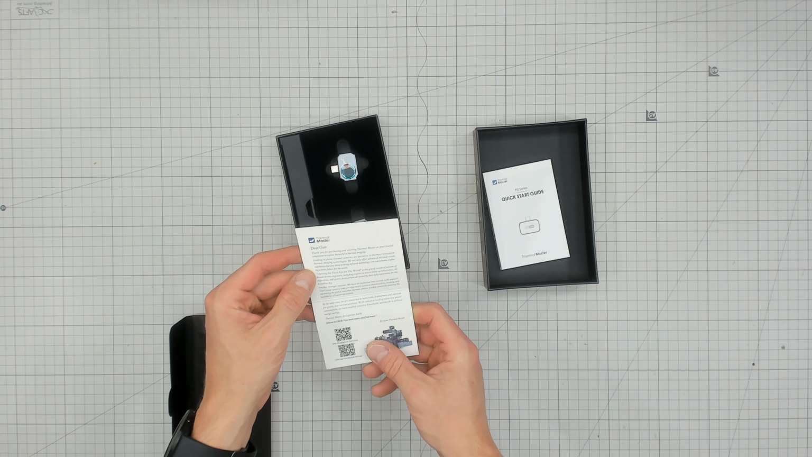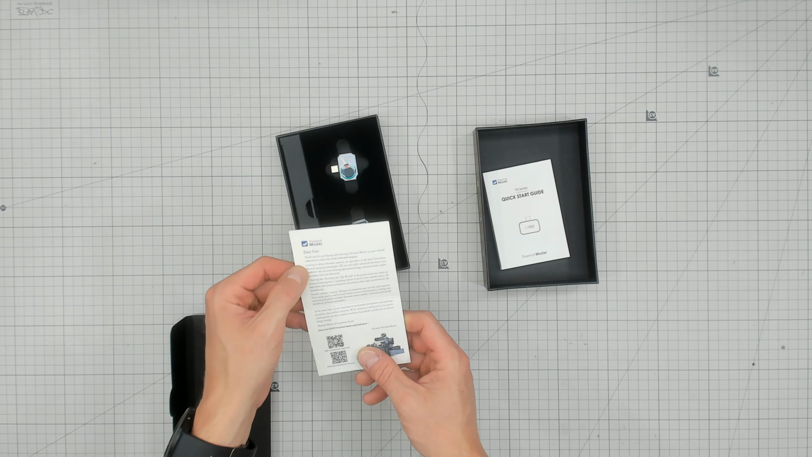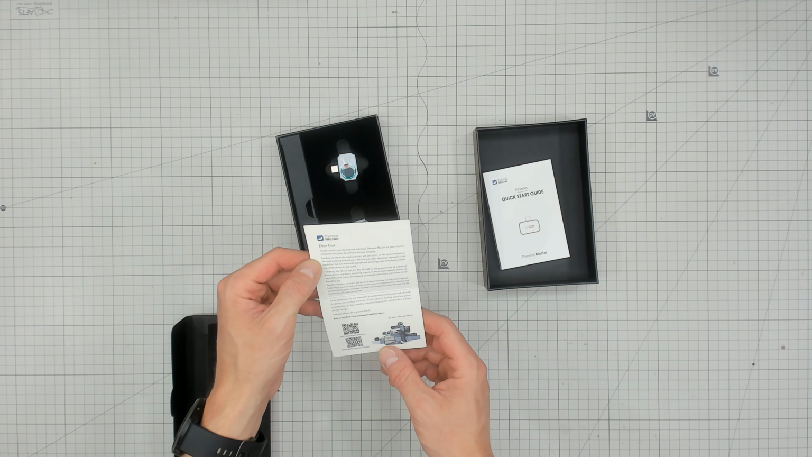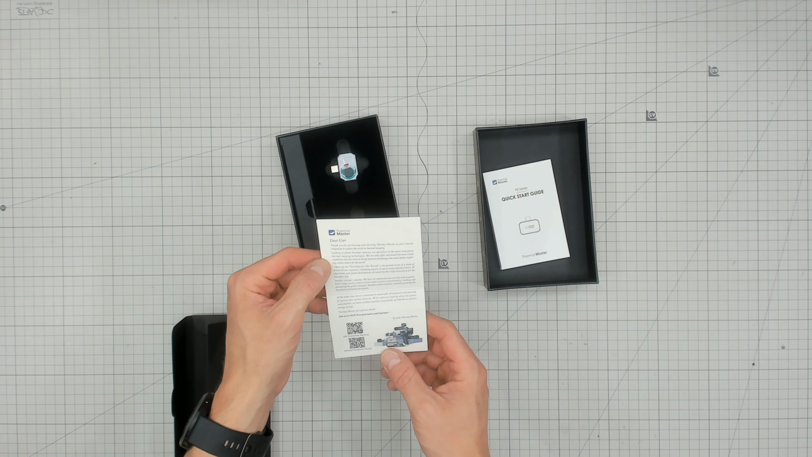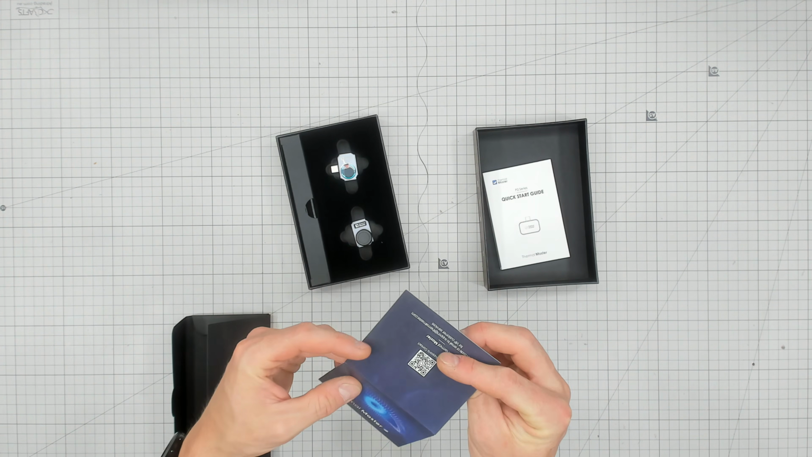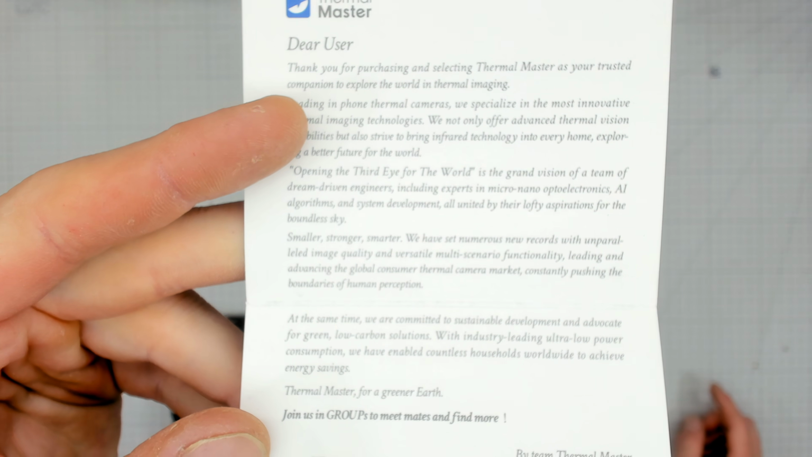Dear user, thank you for purchasing and selecting Thermal Master as your trusted companion to explore the world in thermal imaging. This is really good English, by the way. Leading in phone thermal cameras, we specialize in the most innovative thermal imaging technologies. We not only offer advanced thermal vision capabilities, but also strive to bring infrared technology into every home, exploring a better future for the world. That's cool. There's more there if you want to have a read.